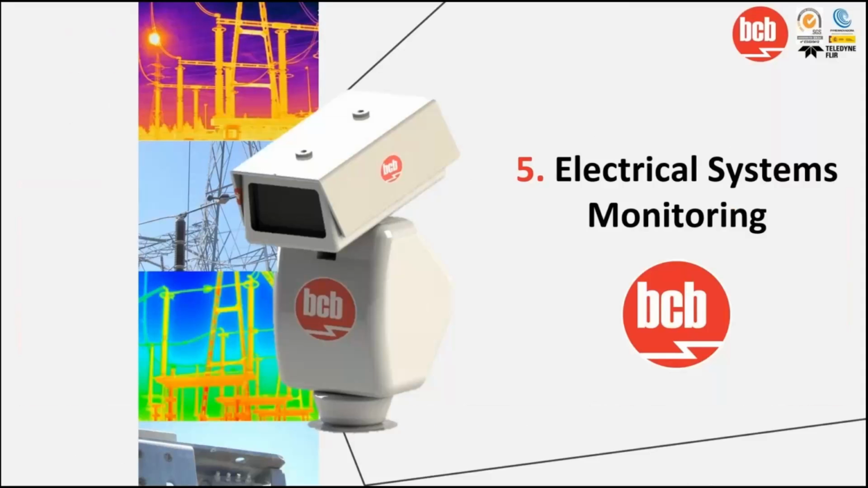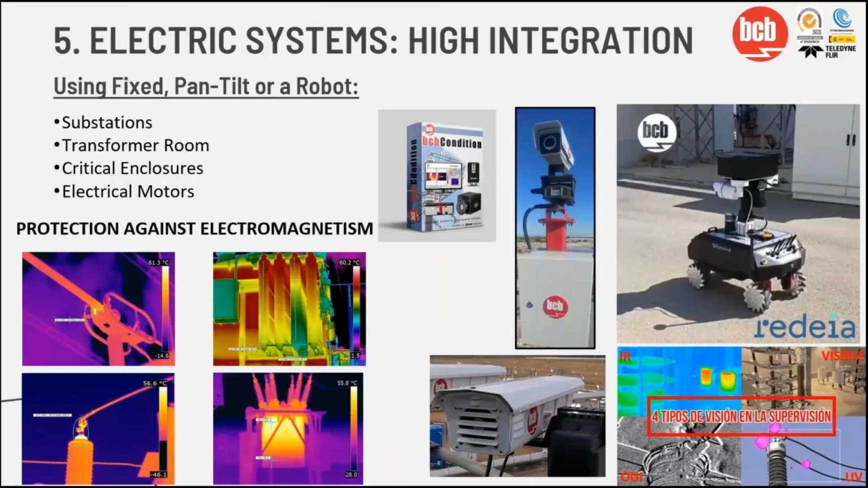Now, let's talk about electrical systems monitoring. You can see here some elements that are very important for every single industry. Some of the most important elements in, for example, the steel production industry or the zinc production industry are substations, transformer rooms, critical enclosures, or electrical motors.